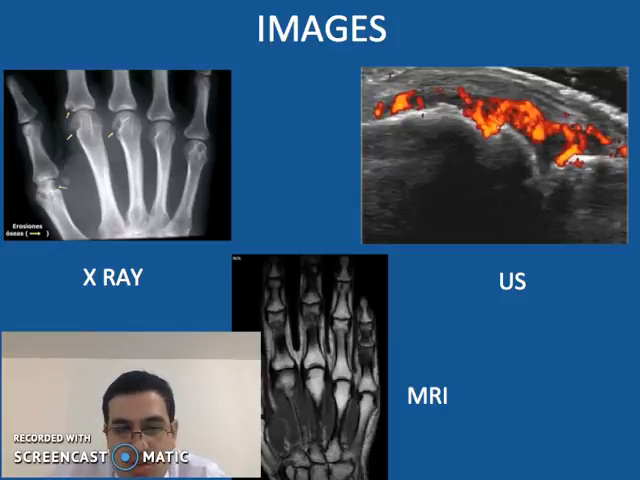Then we use images, among which we have the X-ray, but it only shows advanced stages, changes in the disease. The MRI is more useful, however it's expensive and not readily available. So the ultrasound is gaining more interest in recent years, but it's because there is no other imaging method.